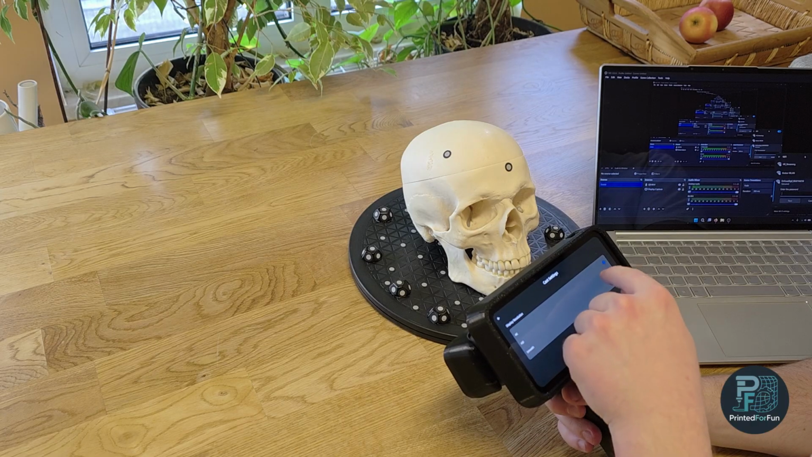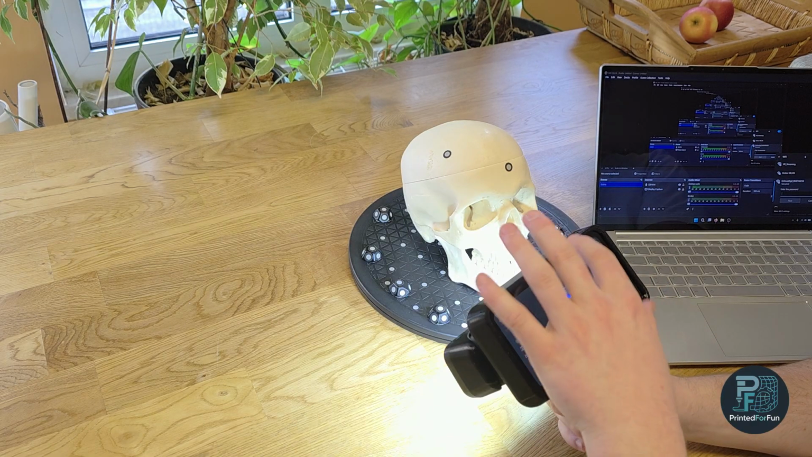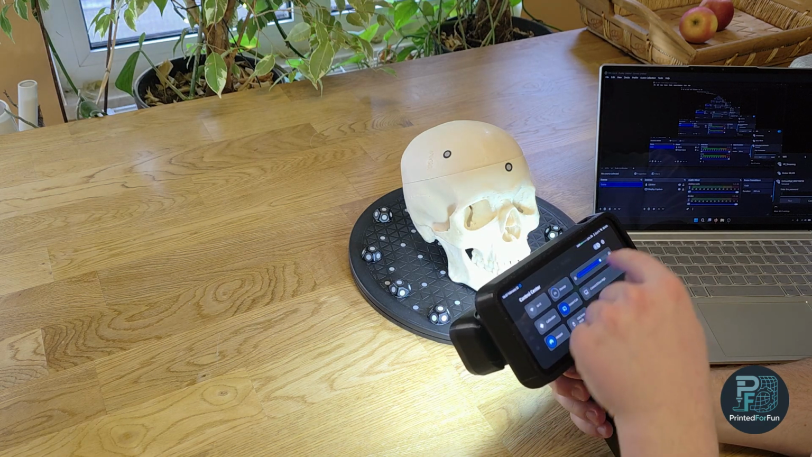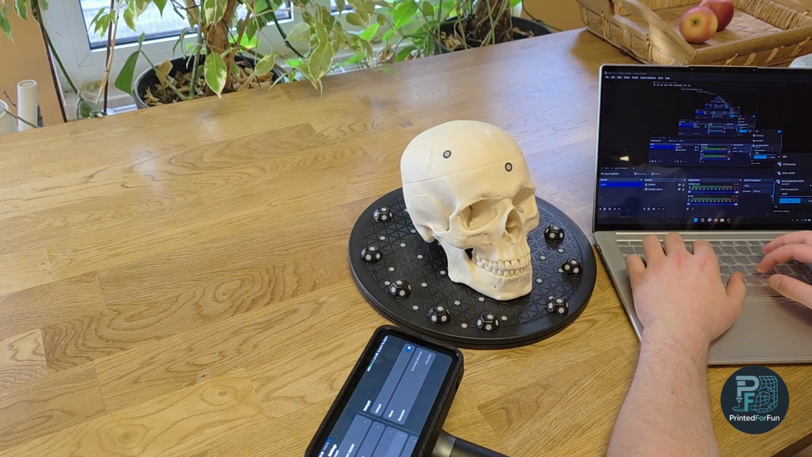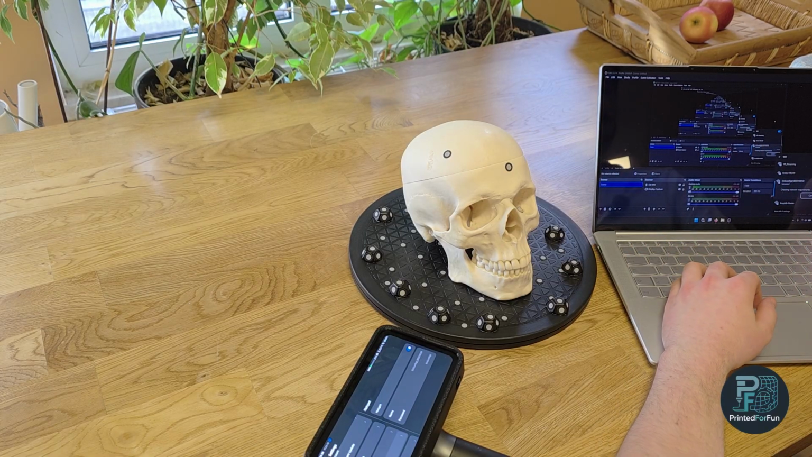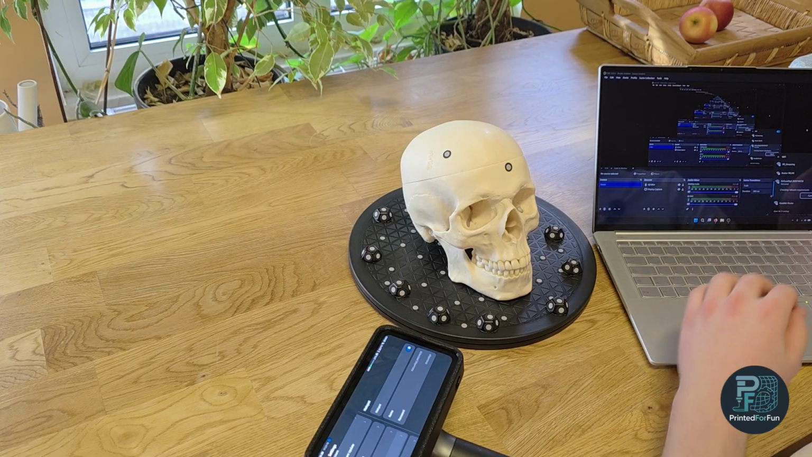Okay, let's first look up the password. Okay, the password is Einscan Rigil. So this is the default password that is set. So now I think I can just cast.